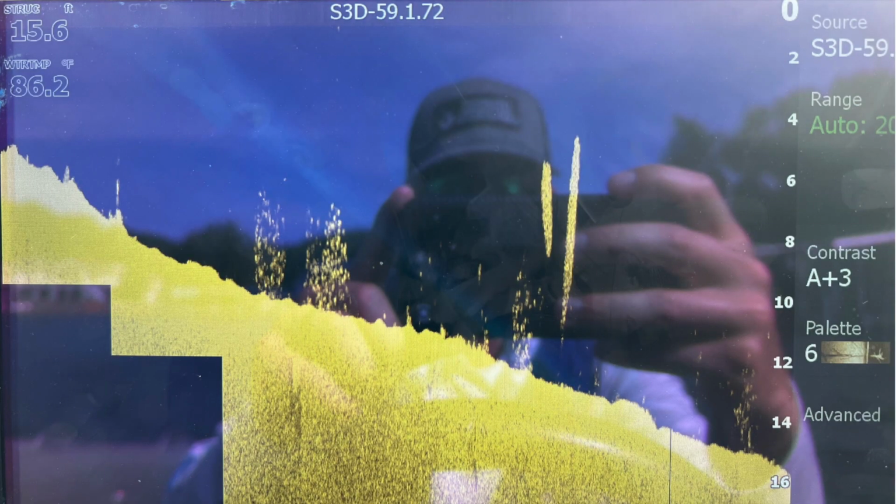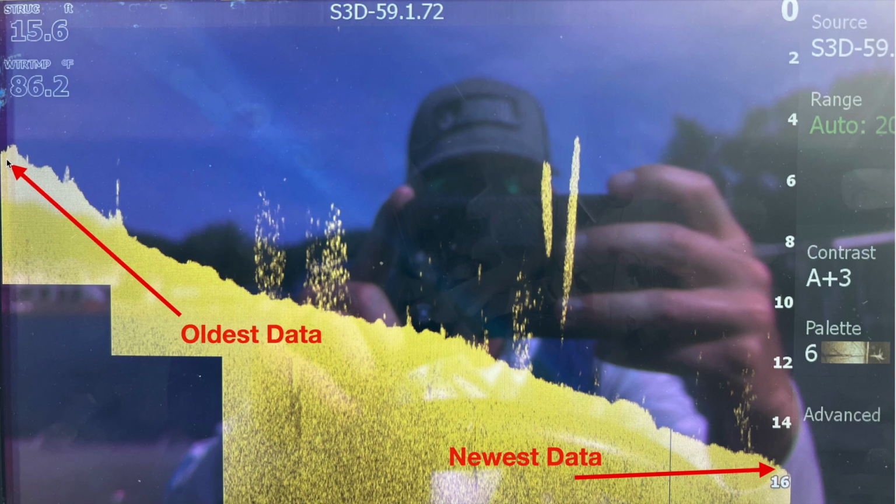All right, I have a few screenshots I'll go over before we go on the water. So you have your down imaging beam. Your transducer is in the upper right-hand corner. That's where it's going to be shooting down from, going down here to the bottom. So your water column is this black area, and then you have the bottom, which is your yellowish tan color. You have your newest data down here to the right, and you have your oldest data up here to the left. So whatever you see down here in the bottom right-hand corner is going to be the closest to you. It's going to be the thing that's the most directly underneath your boat at that given time. Any of this through here is all history until it scrolls off the back of the screen.